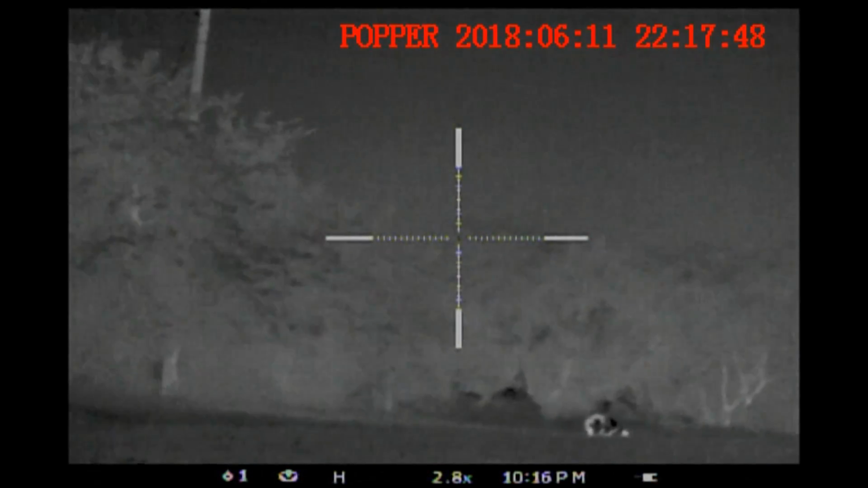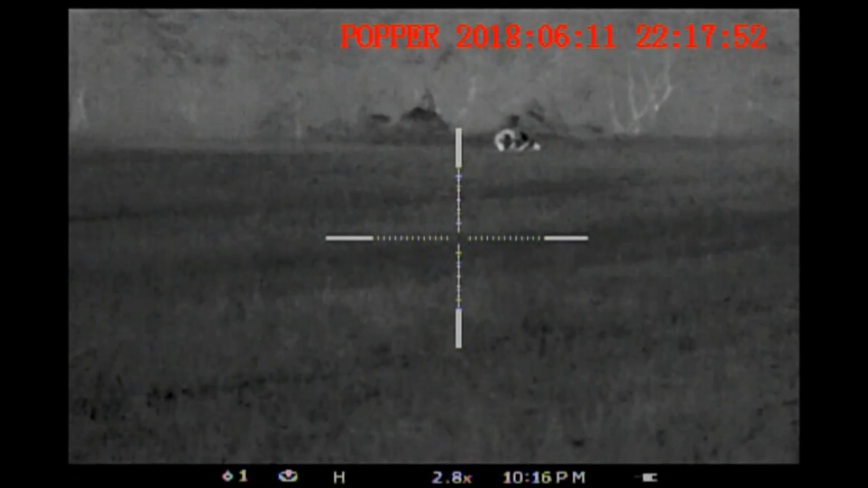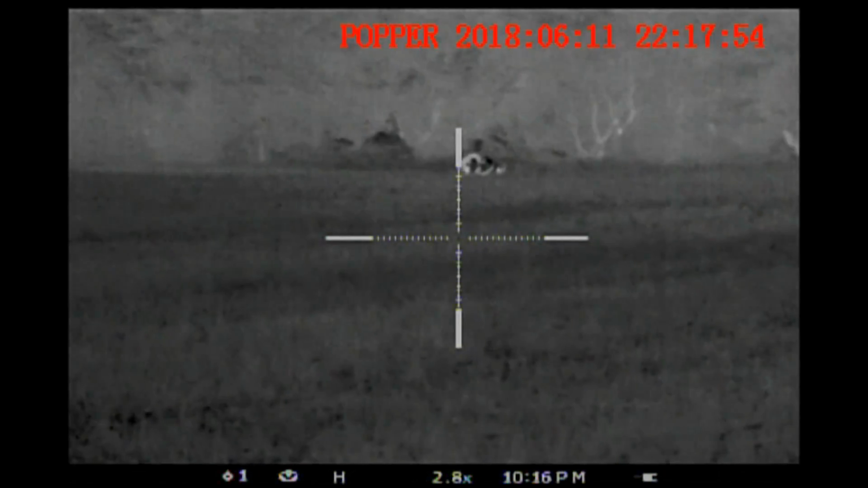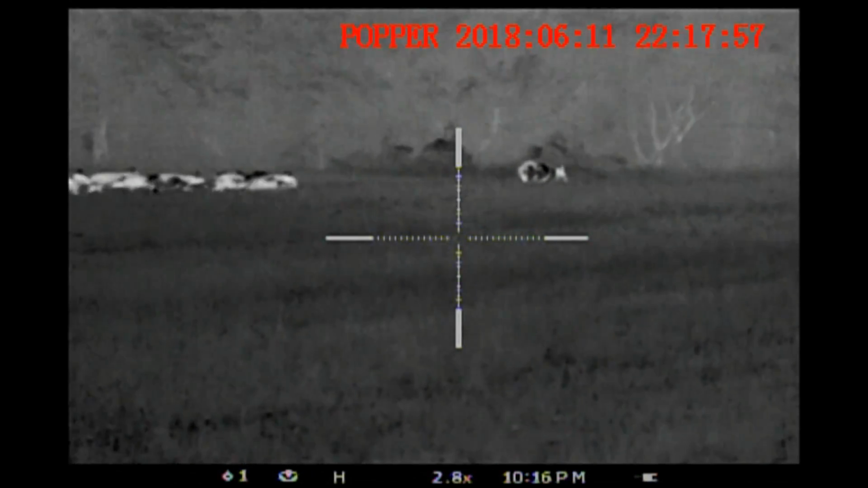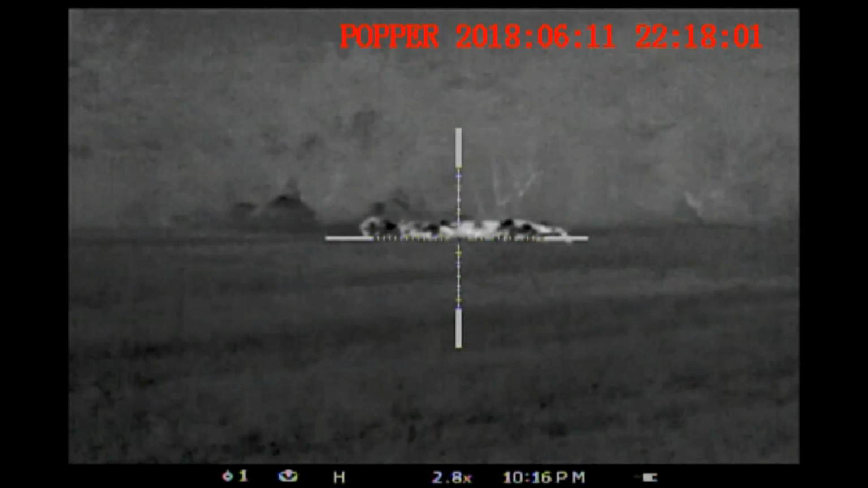We're not going to try to get any closer because with each step that we take, the old oats are crunching very loudly under our feet, so we don't want to spook the hogs. Finally, the majority of the sounder starts moving down into the field.